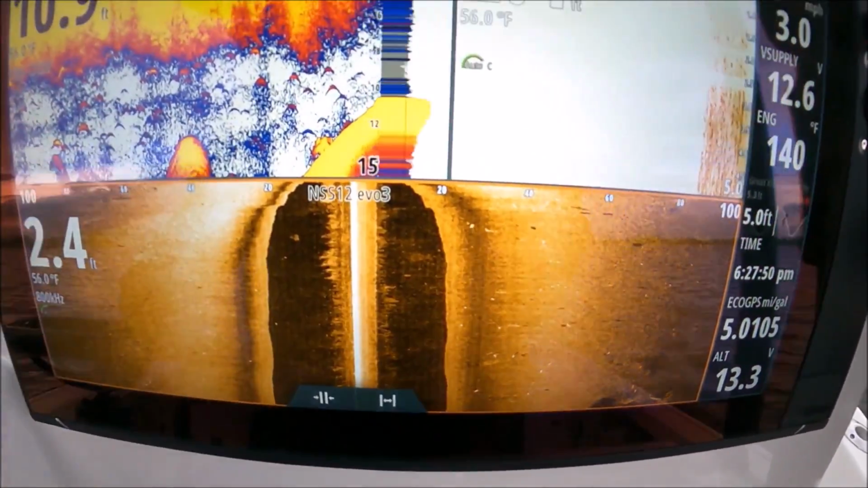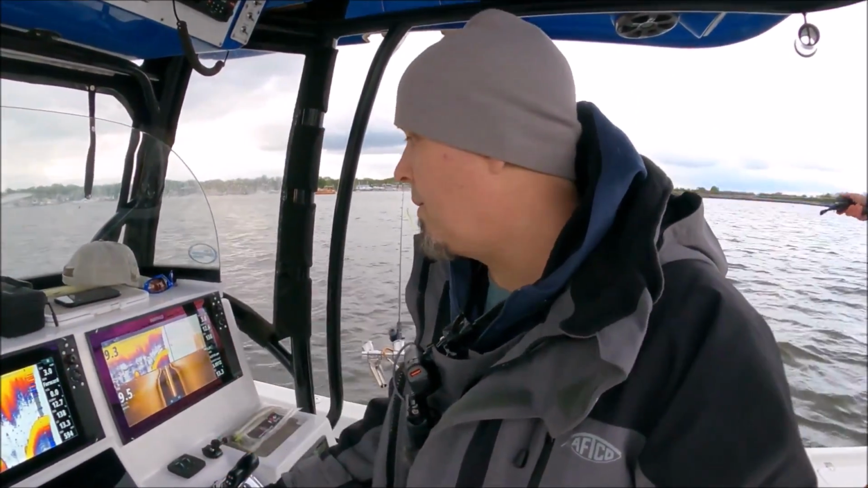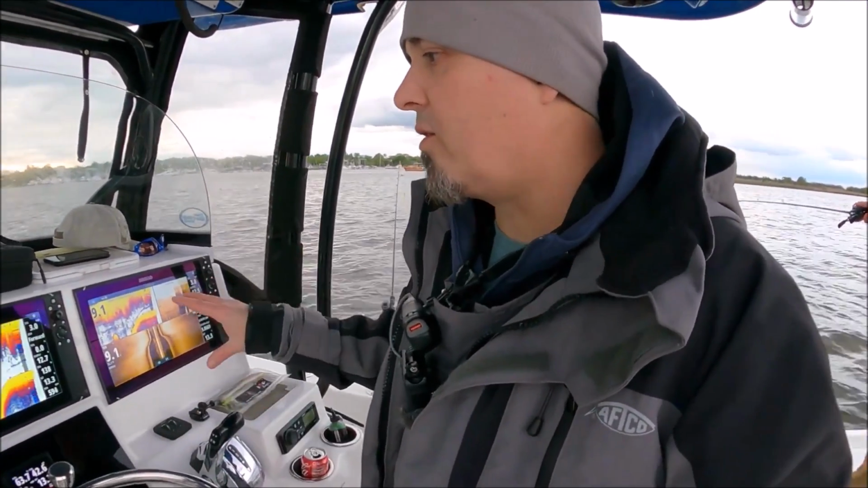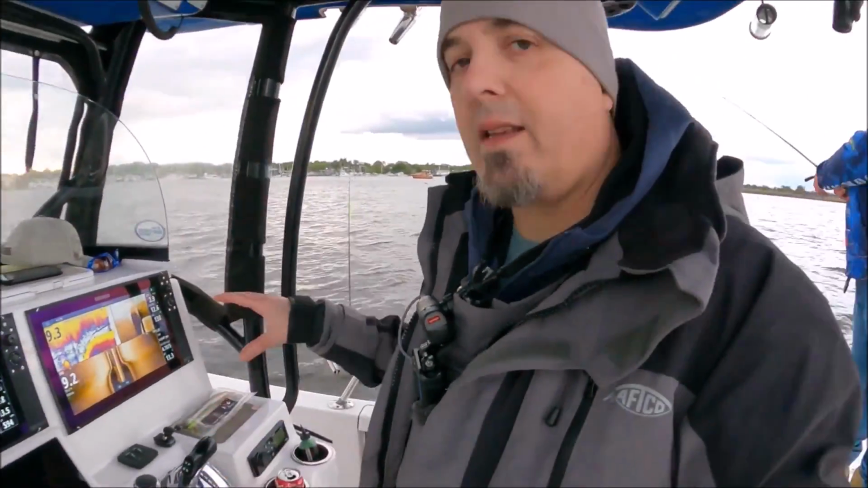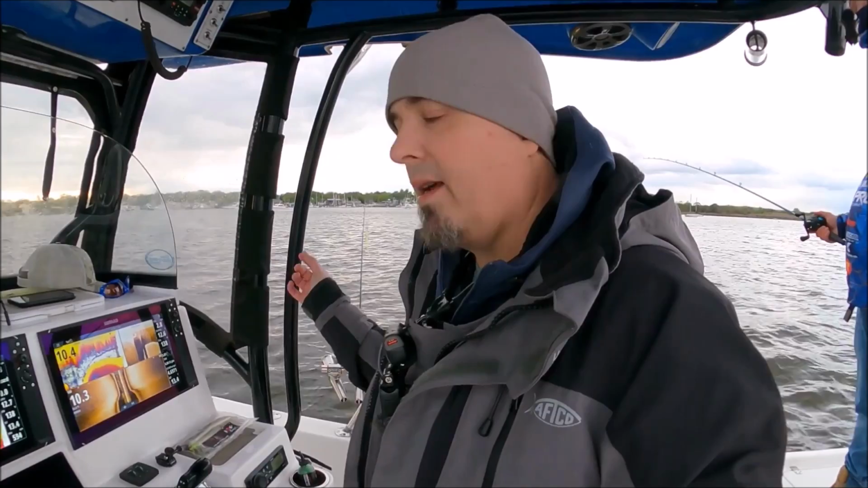See that there? So we know that this group of fish here is relating to the hump. If I didn't see fish spread out, and I came out here and only saw the fish sitting on that hump, and those were the only fish I marked, and it was thick and they were all together, I would cut bait fish there. I would anchor up right on top of that hump and just drop cut bait right on their heads.